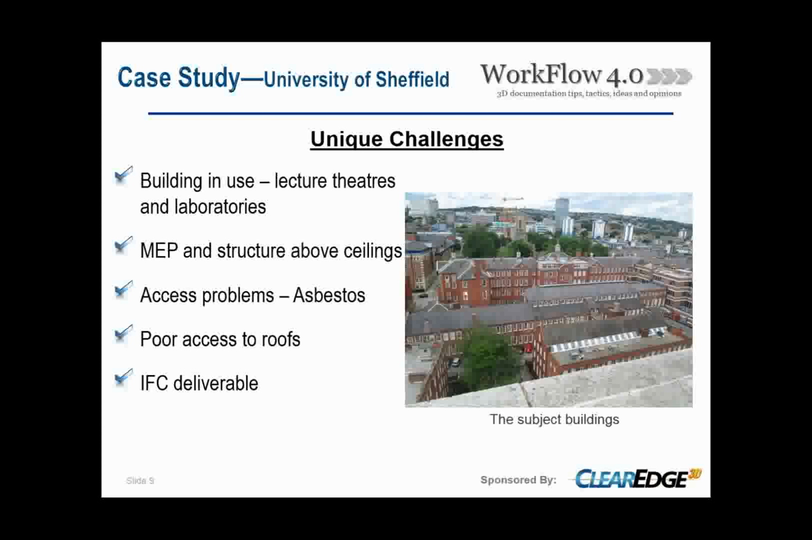This was to be a very modern organic structure which would maintain the architectural merit of the facades of the buildings while creating a usable modern space for the university.